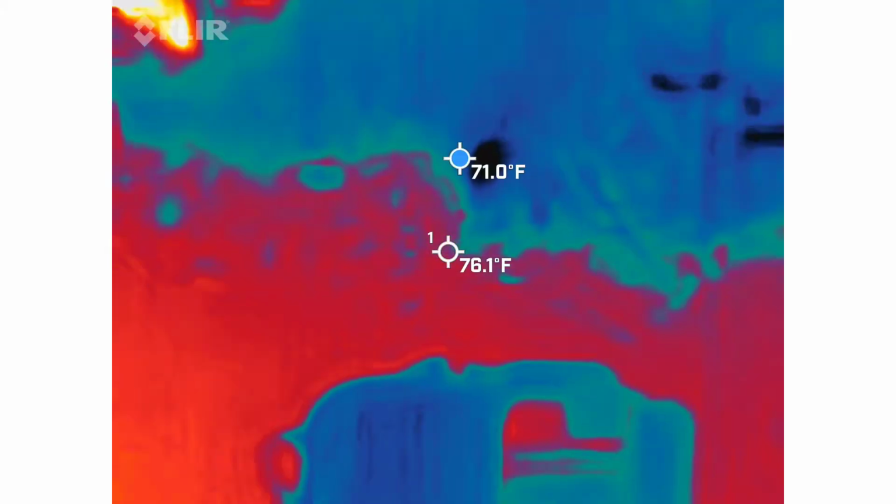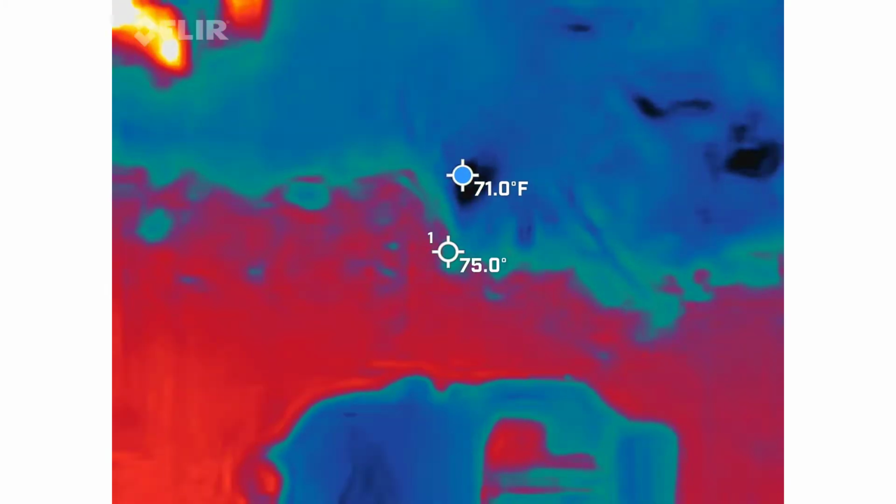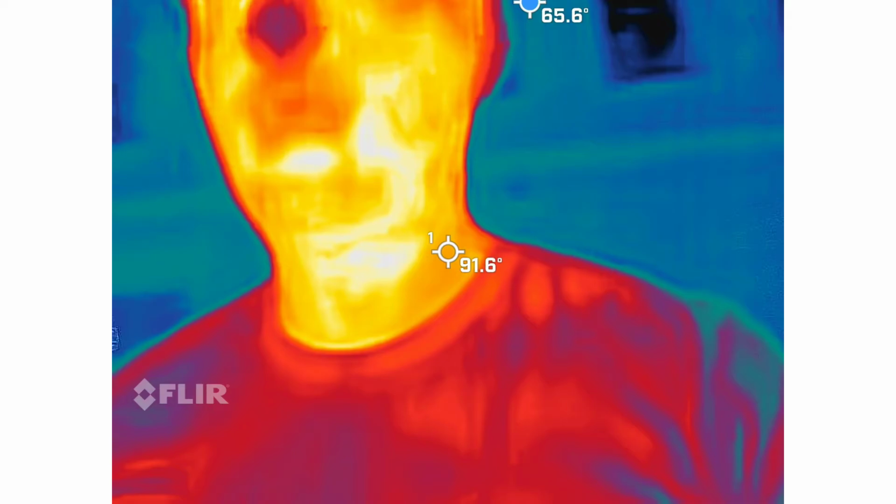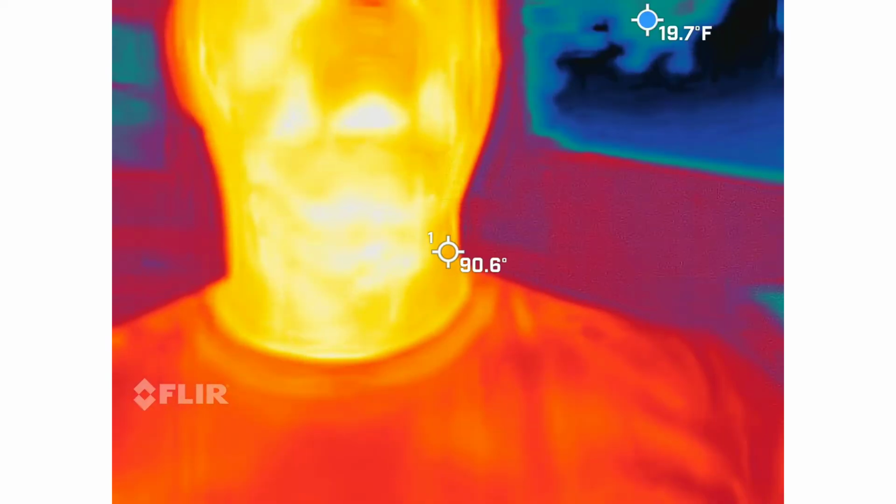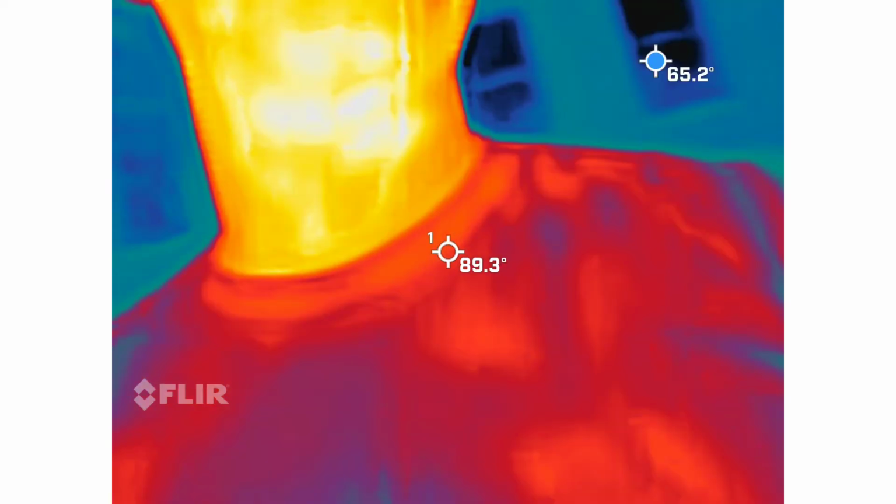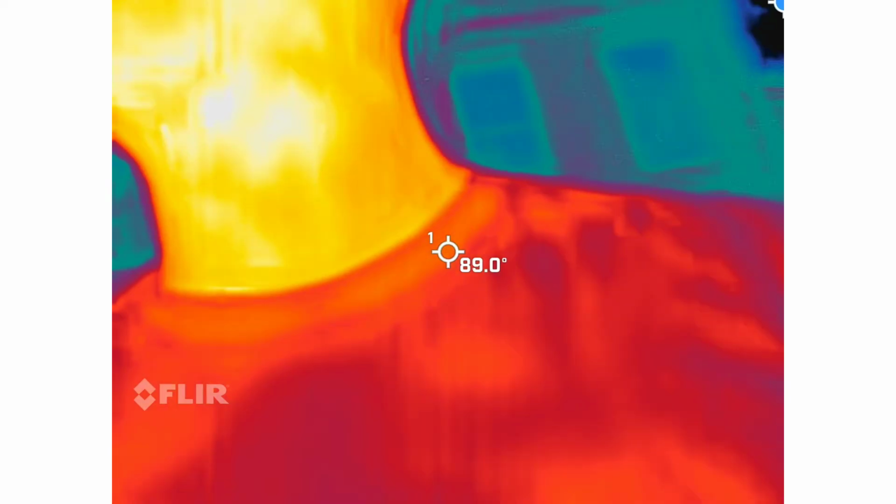So the first thing we're going to be using is thermal imaging. Why would I want thermal imaging in a ghost hunt? Heat. Not heat. Cold. We want cold spots. It's the old adage. So this is a FLIR Pro 1. What does that mean to you? This is what firemen use to help save people. This is the real deal.